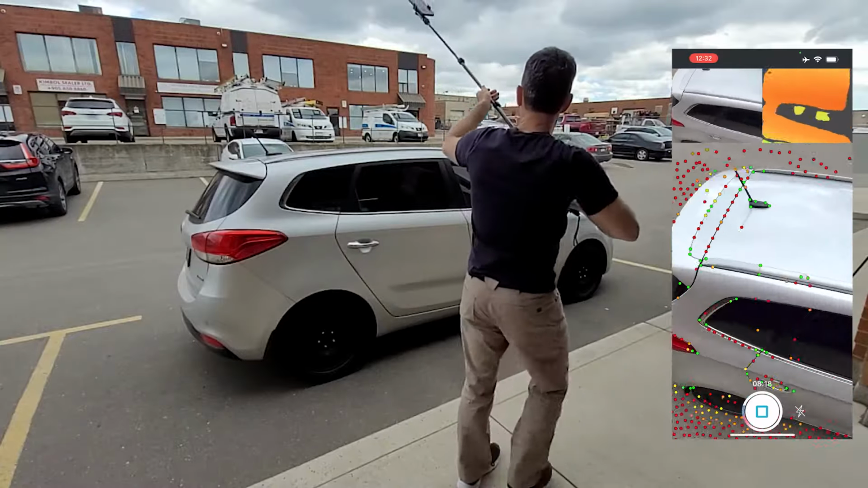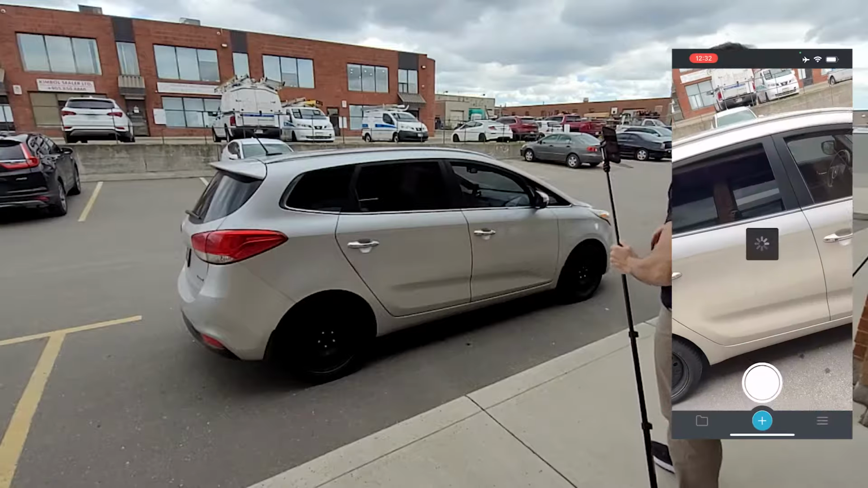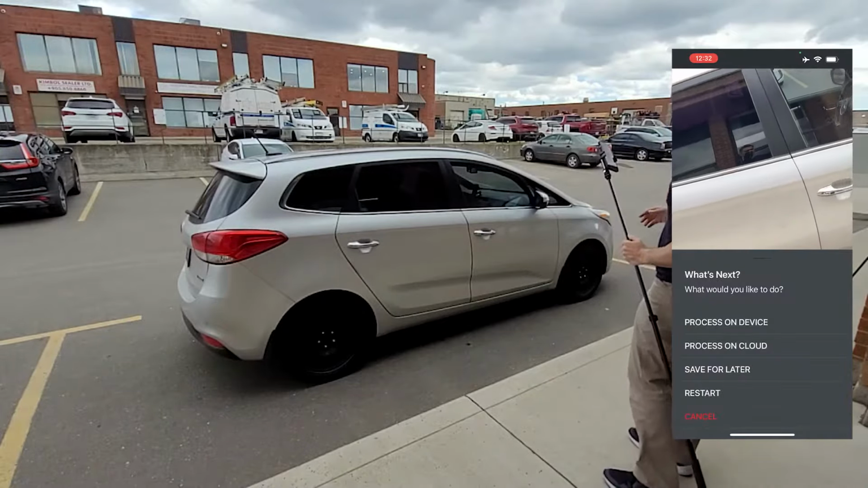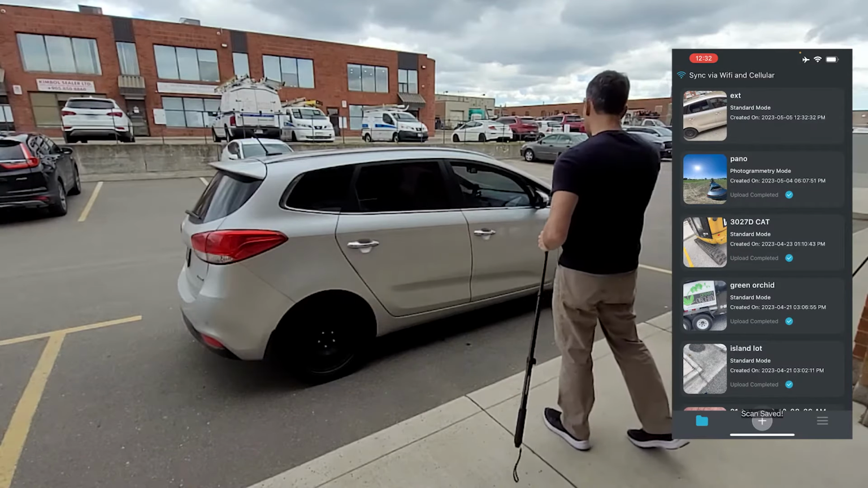That's not good if you're too close. So just like that, I'm happy with that, good enough. Like I said, normally I might spend a little bit more time on the bottom and some of the details. That's good enough for me. I'm gonna save that one for later, and I'm gonna do another one now.